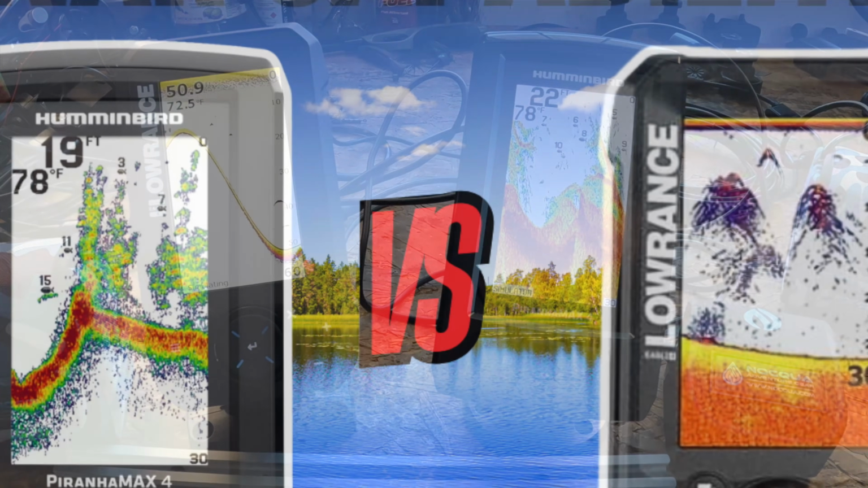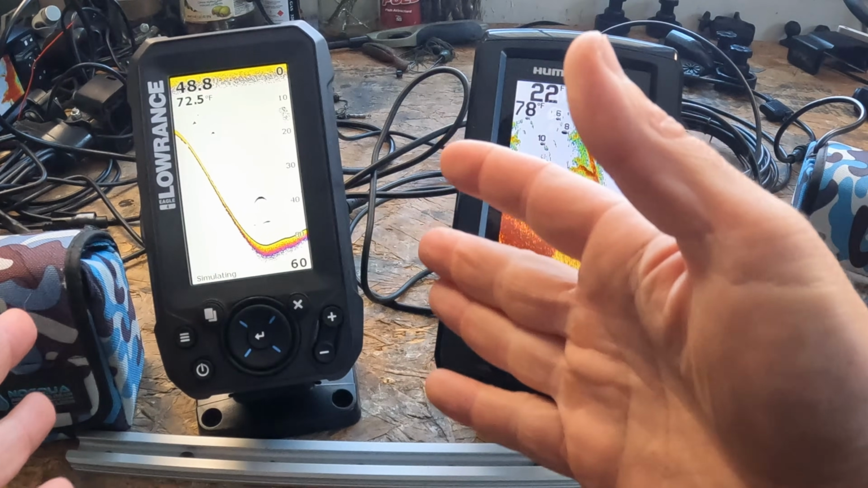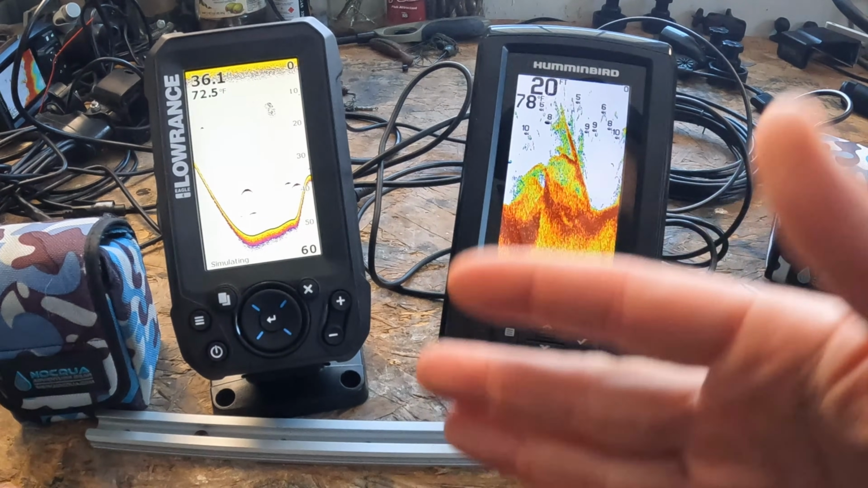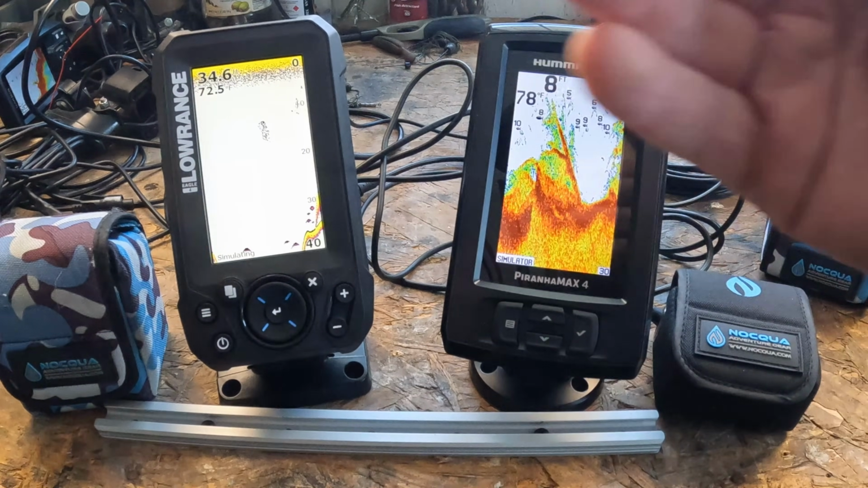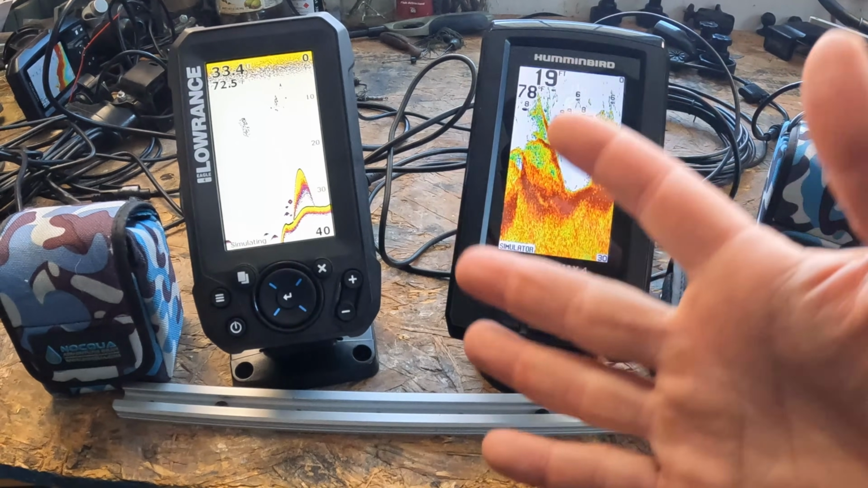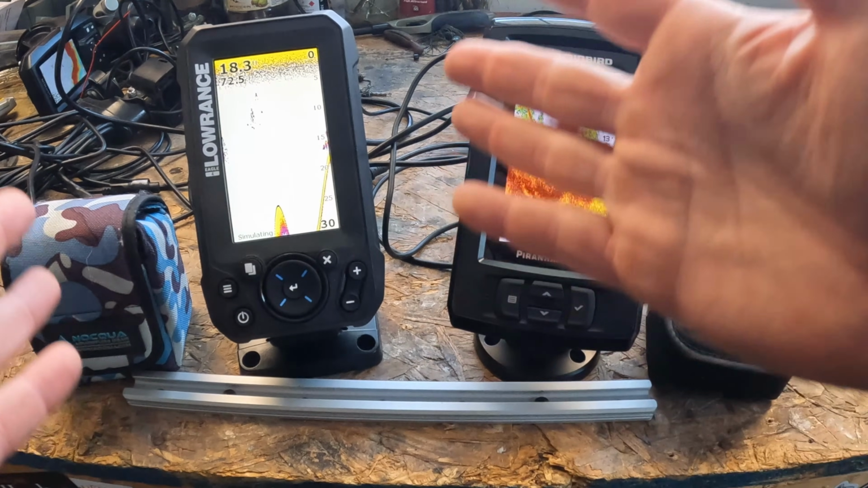So now let's break down the sonar. This is when they start to differ a bit. The Lowrance Eagle 4X is going to have a single beam transducer. You only get one. It's going to be a 200 kilohertz. It's going to be simple. It's going to be clean. Great for shallow water to mid depths. It's a no frills sonar profile that just works, right? You're not going to get CHIRP. You're not going to get a dual beam. What you see is what you get.